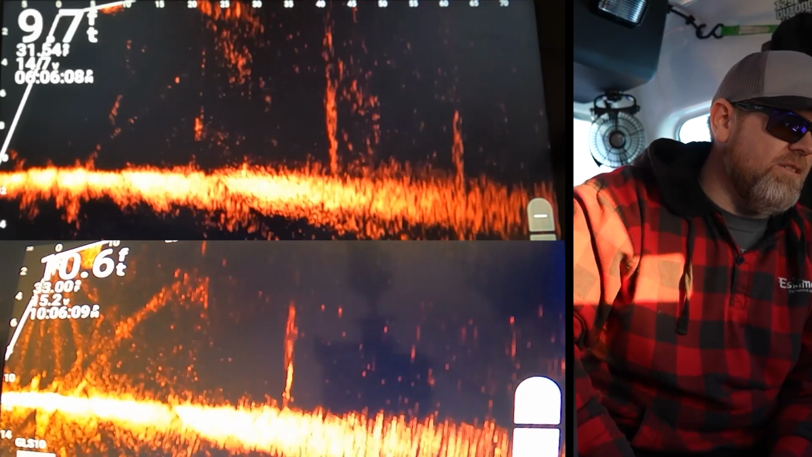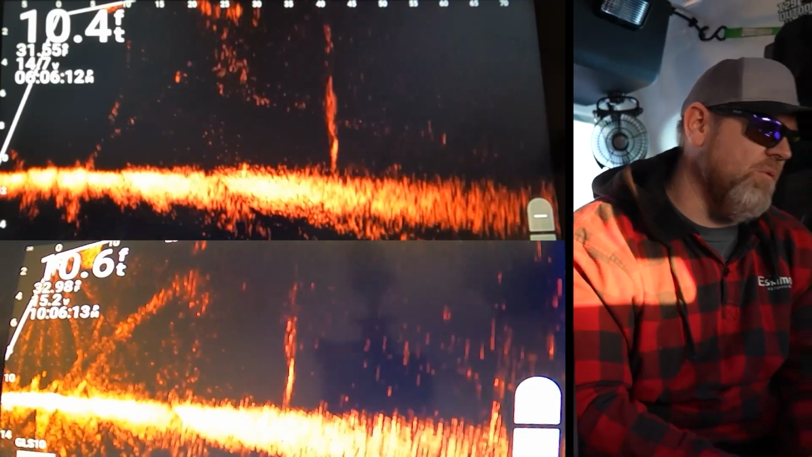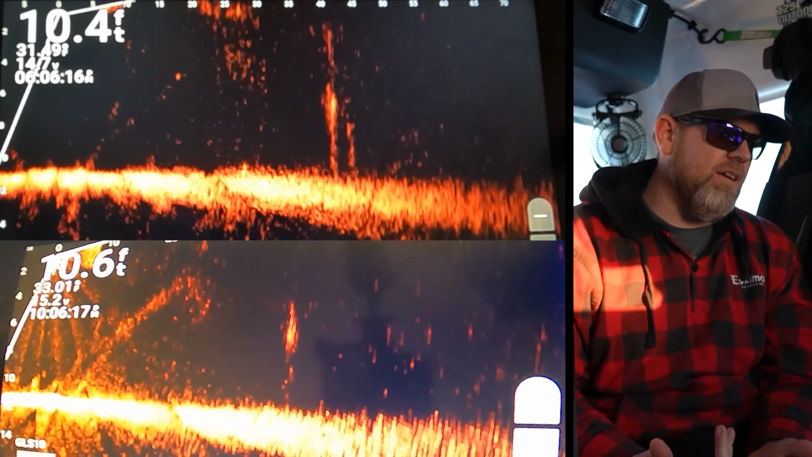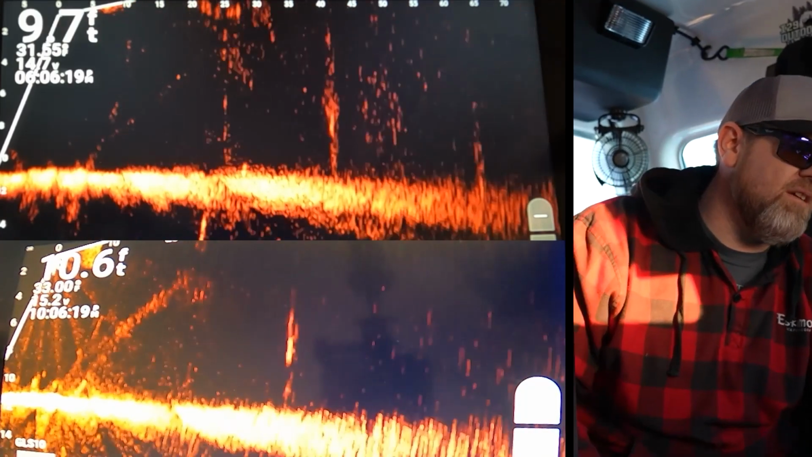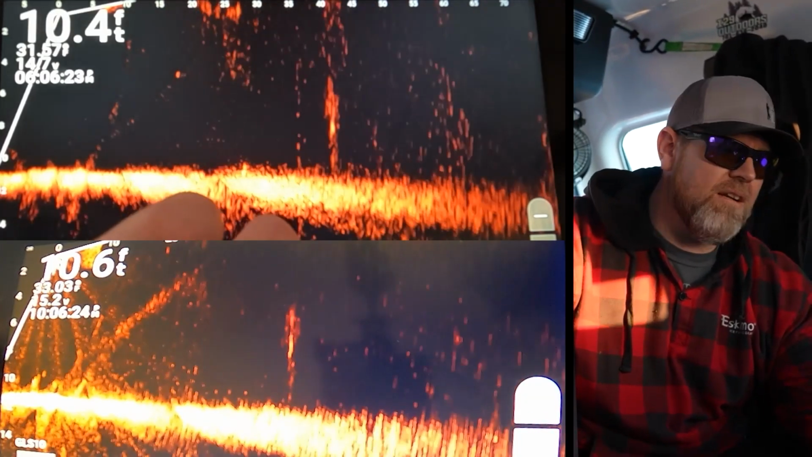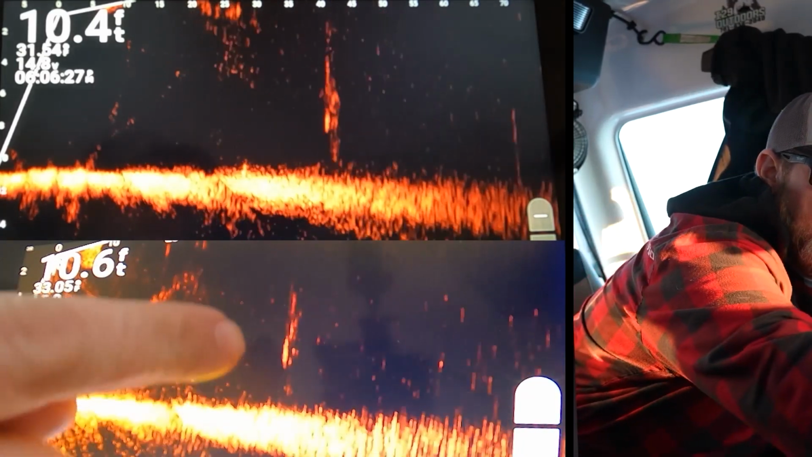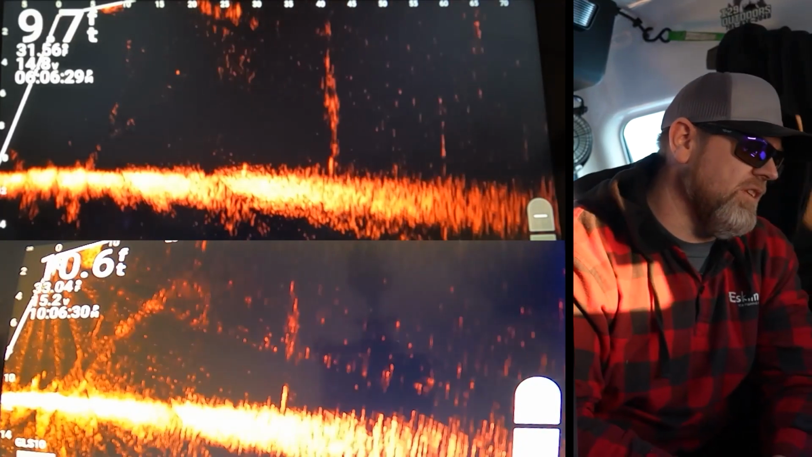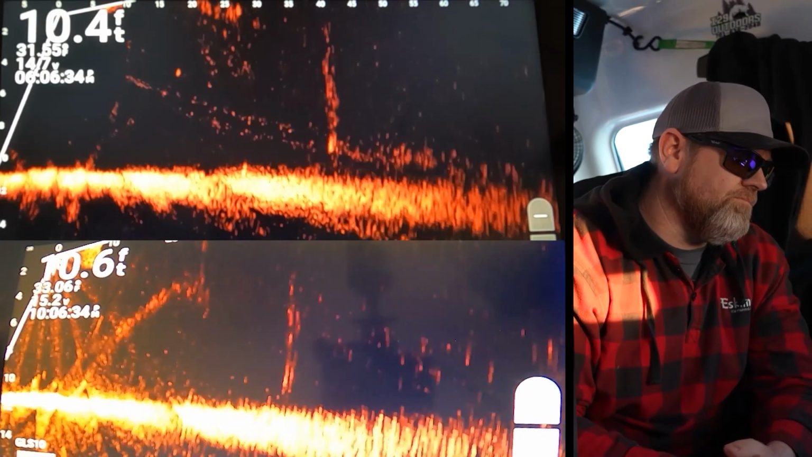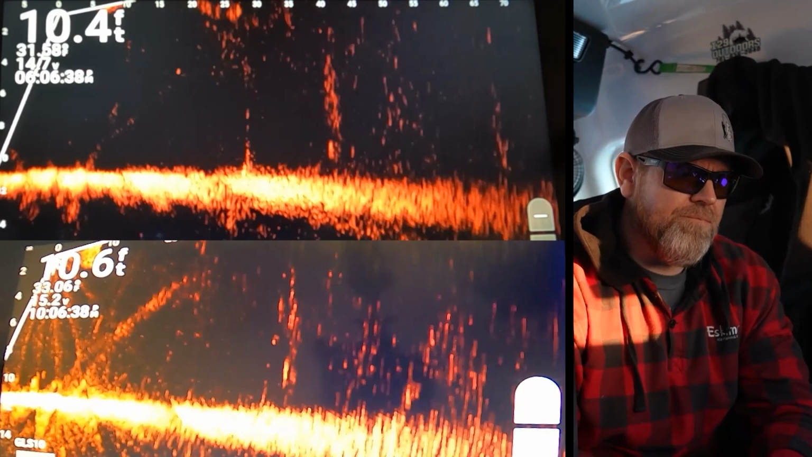Now you can see that at 40 feet. He's going to drop the jig down. What we're using here is a 1/2 ounce jig and a 3.5 inch paddle tail. You can see that jig working very easily here at 40 feet. We can see it working right there. There is a little bit of that residue again from the drill, but it's still fairly easy to see.